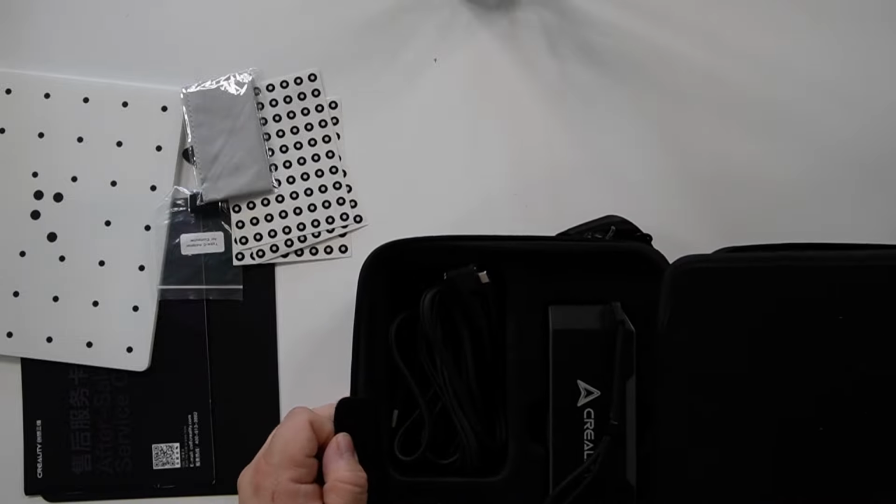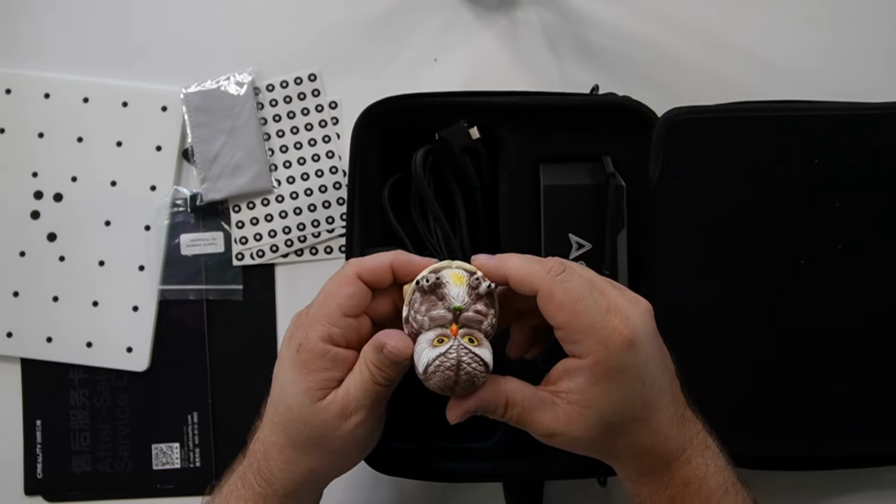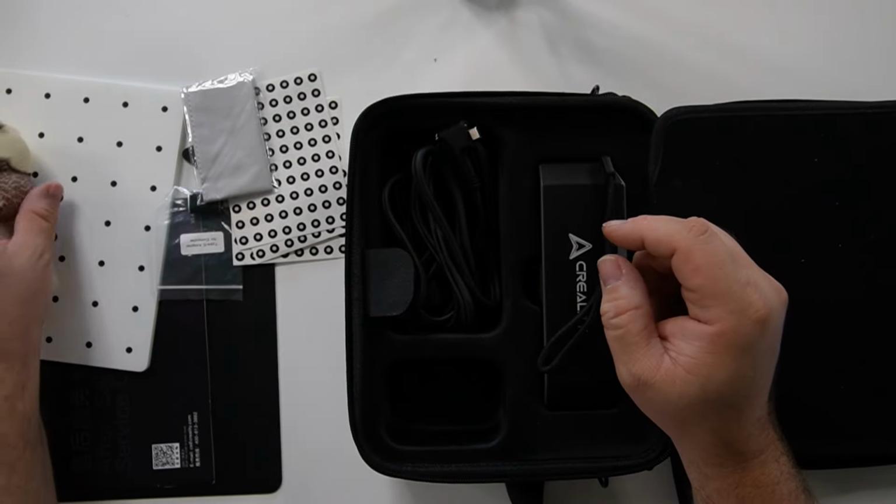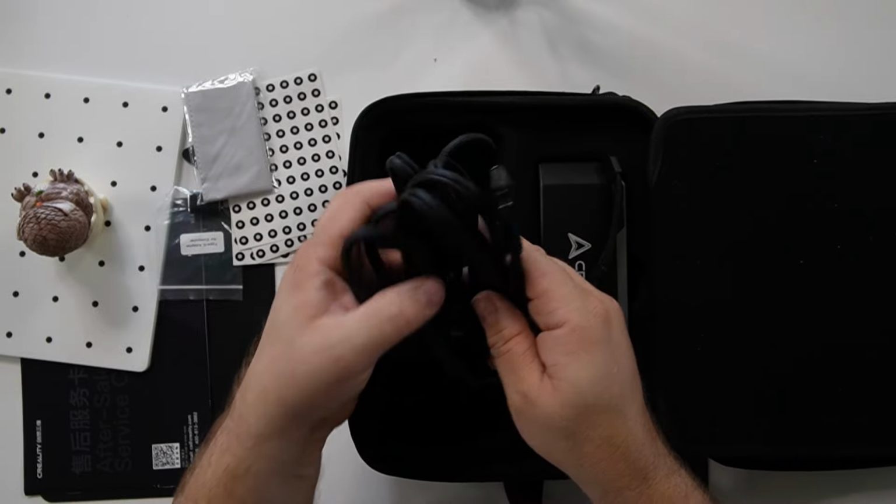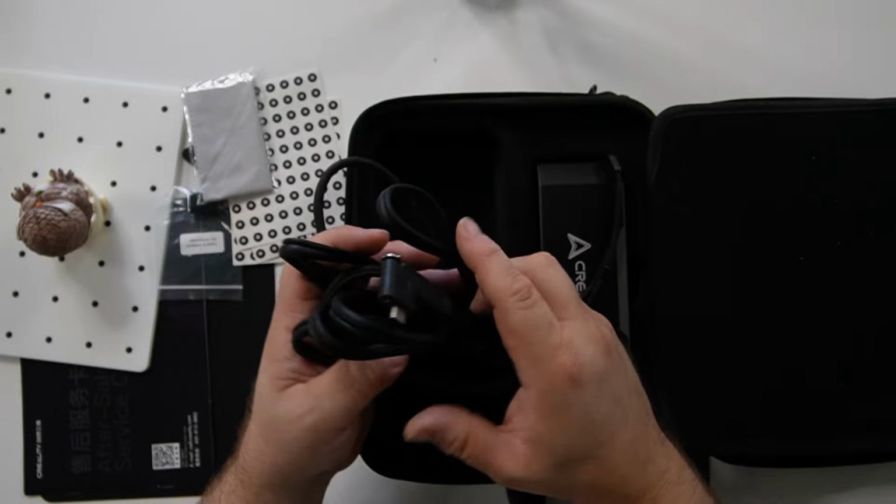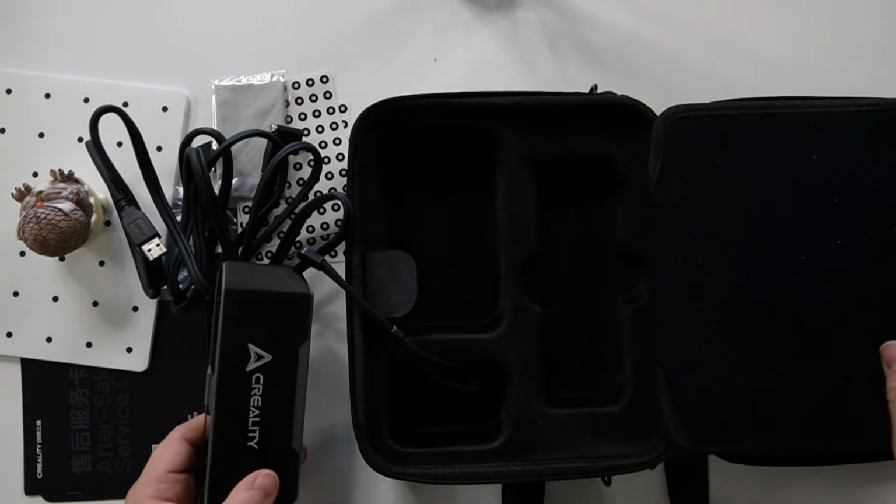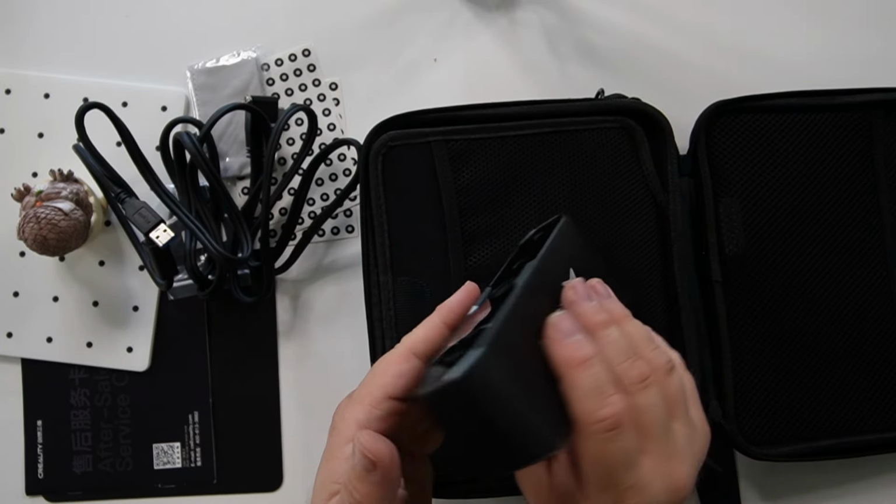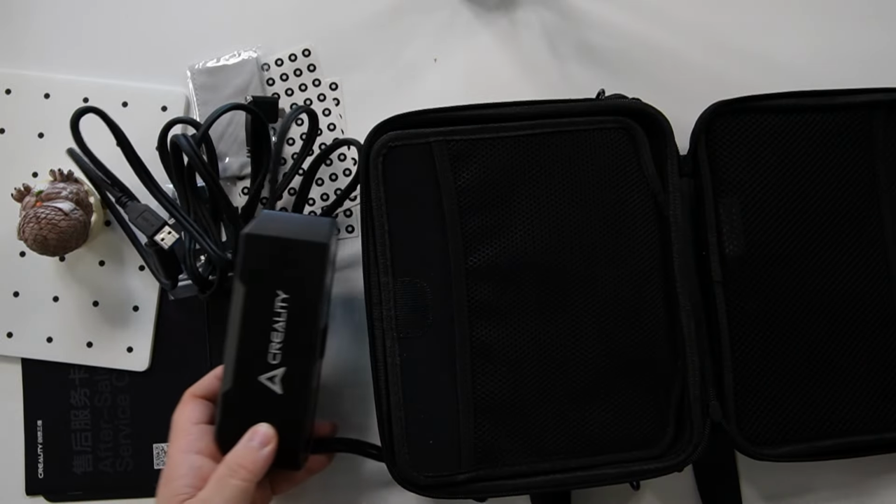And, oh, okay, and we have an otter. Nope, an owl. You would think it would be an otter, but that's actually an owl. All right, so they give you a sample object that you can get started with. You have this USB cable here, USB-A to USB-C. So this is going to hook up into your scanner, and then you have the scanner itself, as you can see. Nice, right? I think so.